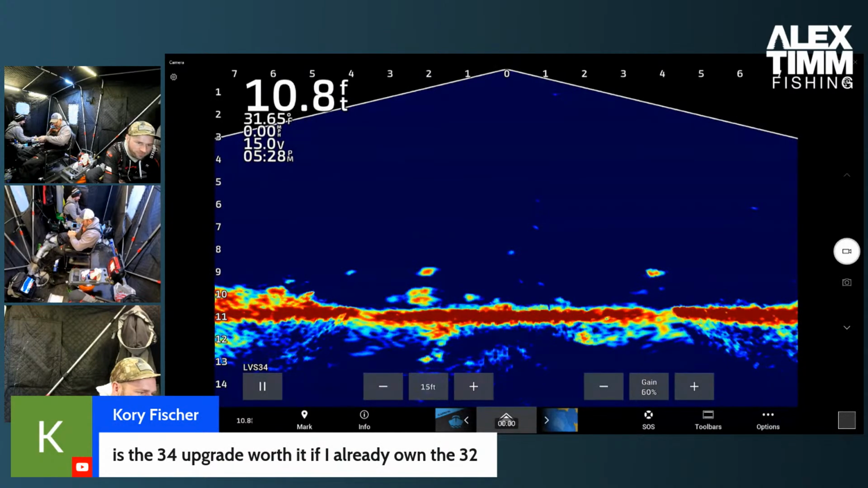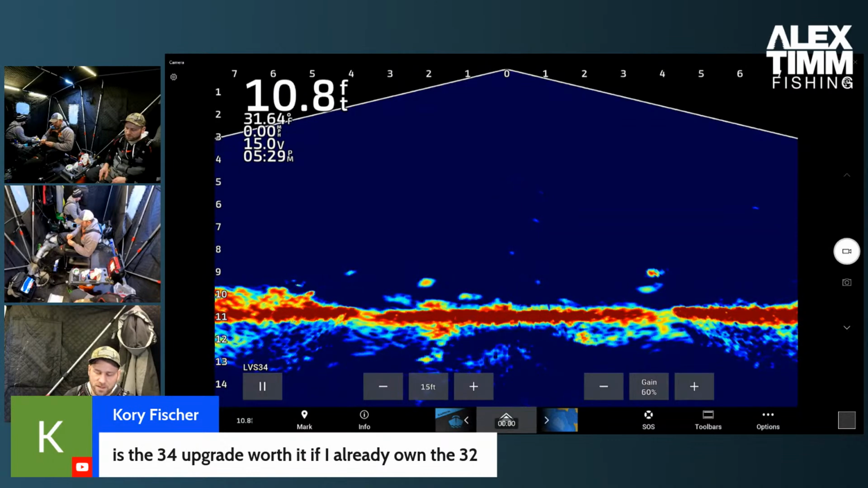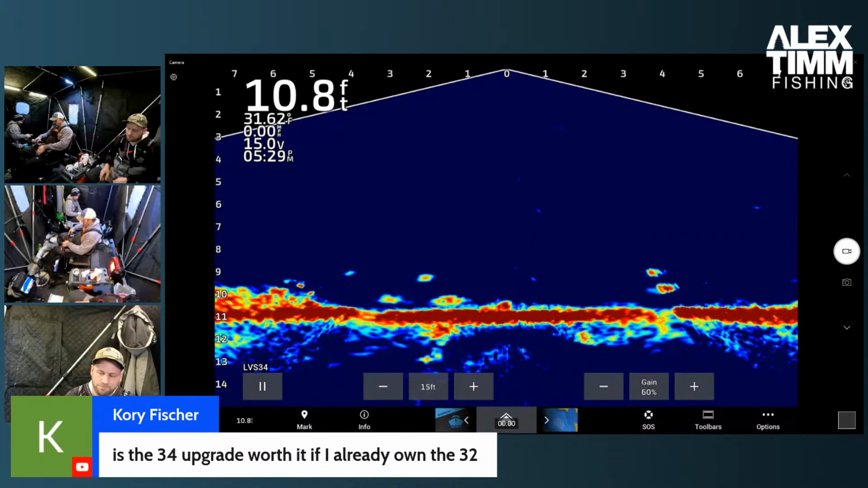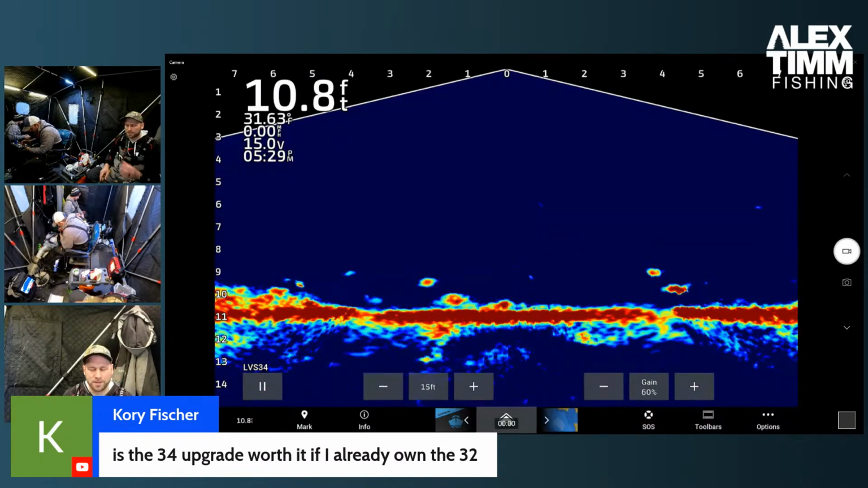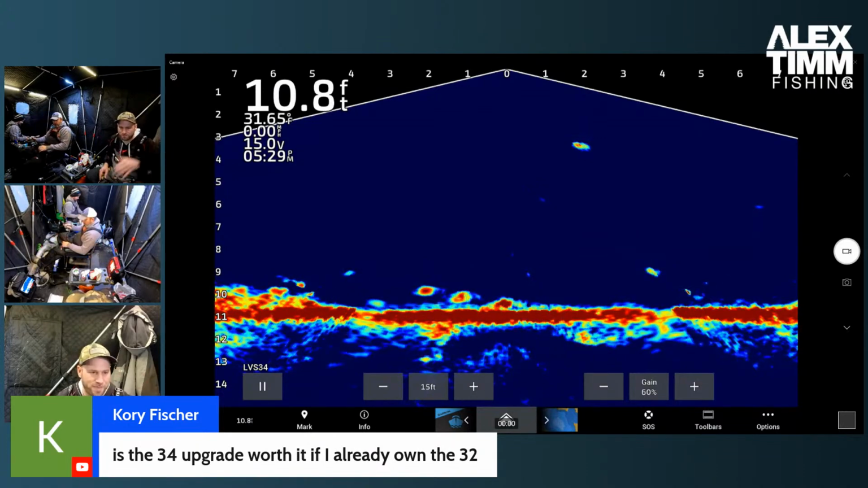Is the 34 upgrade worth it if I already own the 32? It's a personal preference. If you're not worried about the money, yes, it's totally worth it. If it's a stretch for you, the 32 is a great transducer. There's no need to upgrade, but it definitely is clearer. You're going to get better distance out of it, better definition. Personally, ice fishing is where I really see a difference in terms of the clarity. And then you see the distance huge in open water. That's the biggest open water benefit that I found, is getting that range.